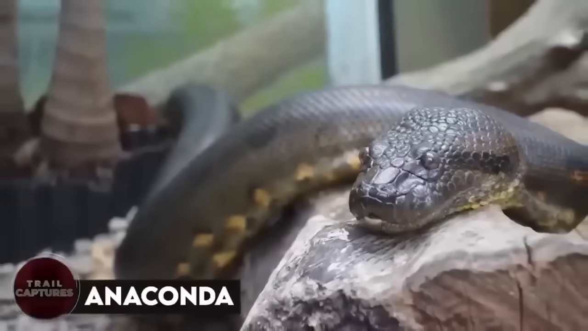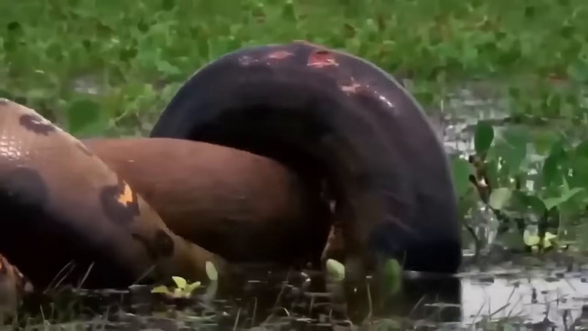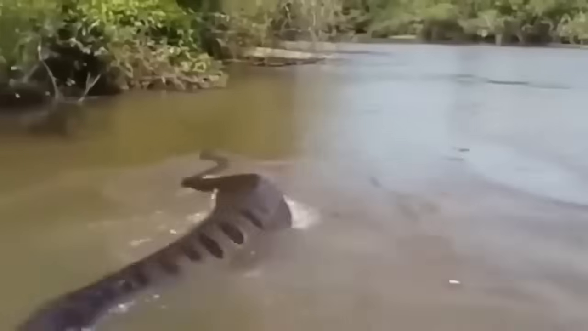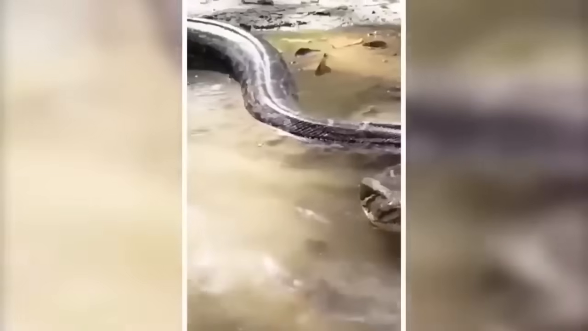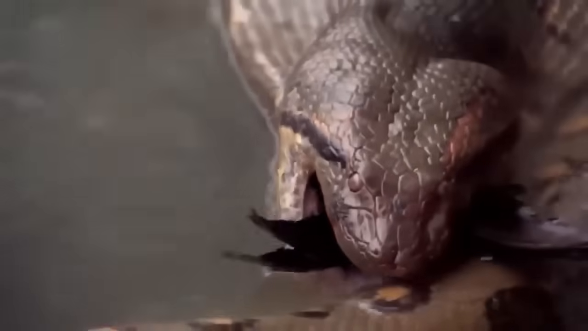Anaconda. This slithering serpent is one of the largest and most powerful snakes in the world, capable of crushing its prey with its deadly constriction abilities. And when I say large, I mean large. These bad boys can grow up to 30 feet long. While they mostly stick to snacking on animals like deer and capybaras, they have been known to take down humans who dare to venture into their territory. So if you ever find yourself face to face with an anaconda, be sure to give it plenty of space, unless you want to end up as its next snack.